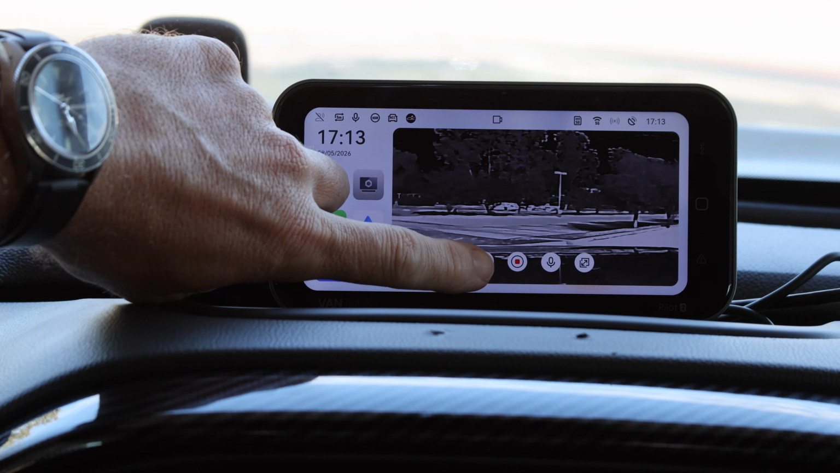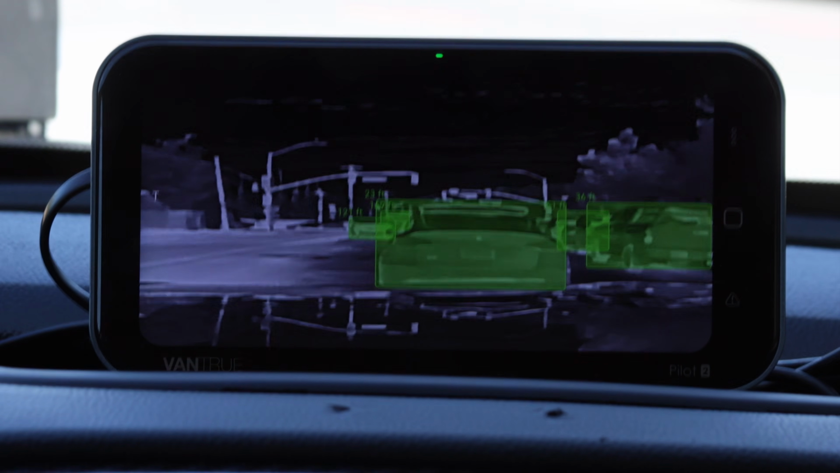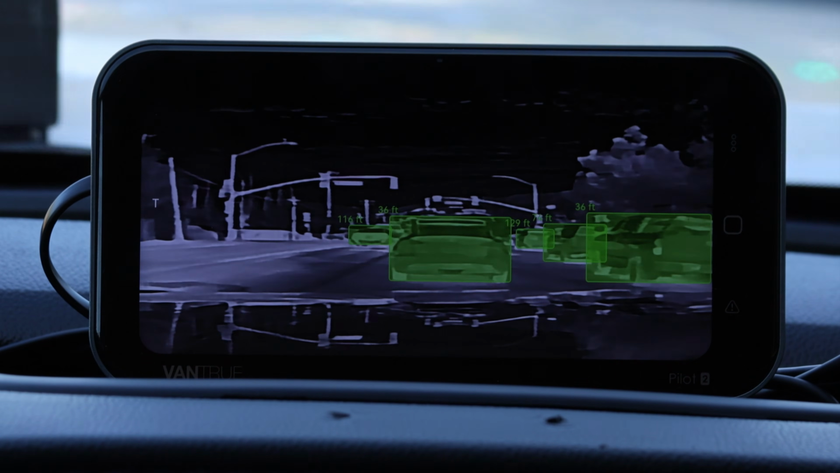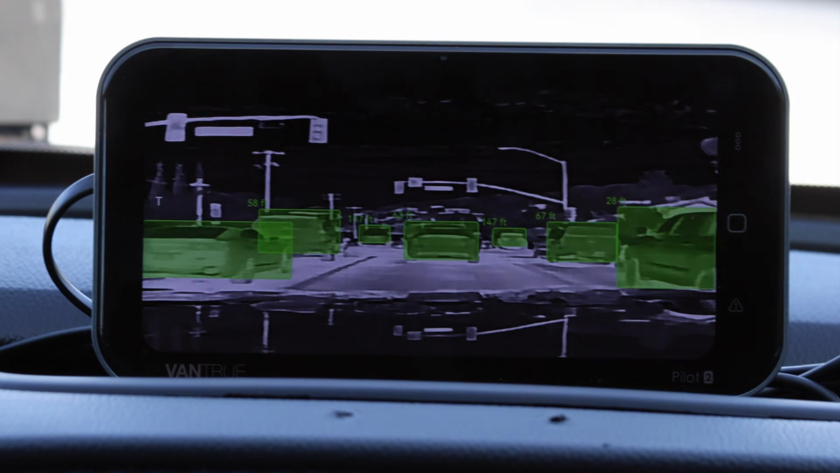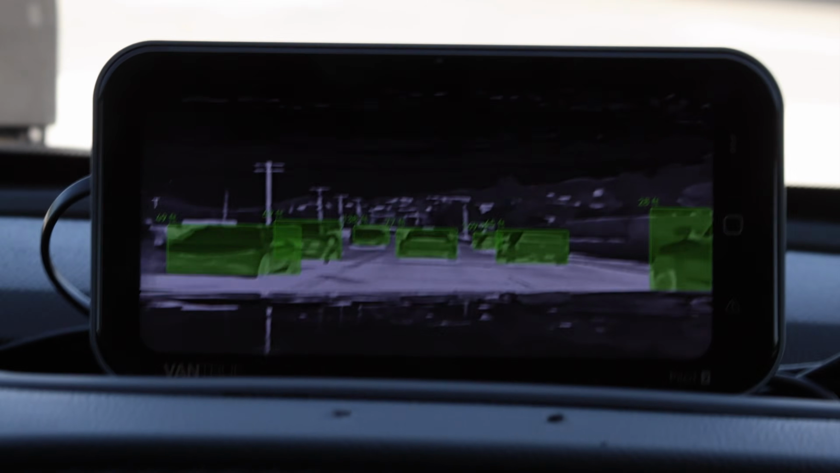Now, the other thing this screen does is it works in conjunction with that IR camera. And you can see here, I showed before the raw footage on the drive, this is what you see in the car. It actually puts a little green box around every other vehicle, pedestrian, and animal that it comes across. And it'll actually warn you when something becomes a threat.